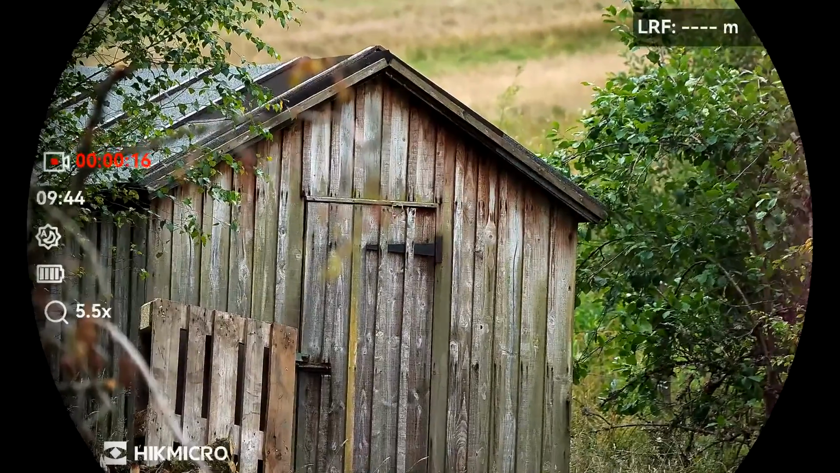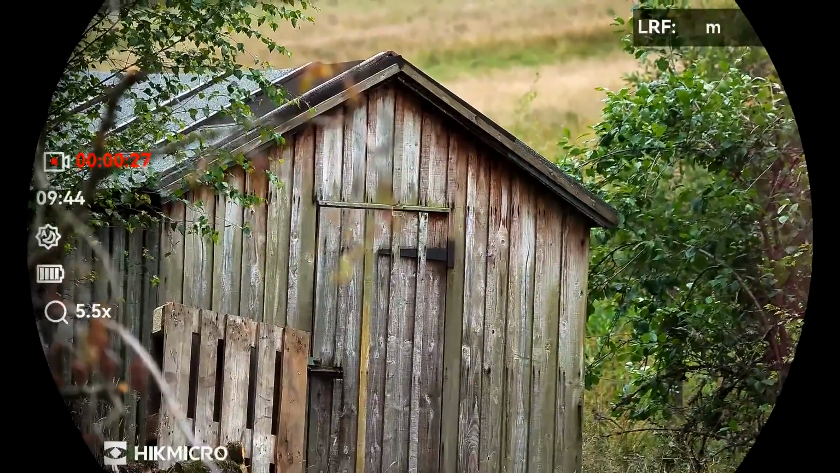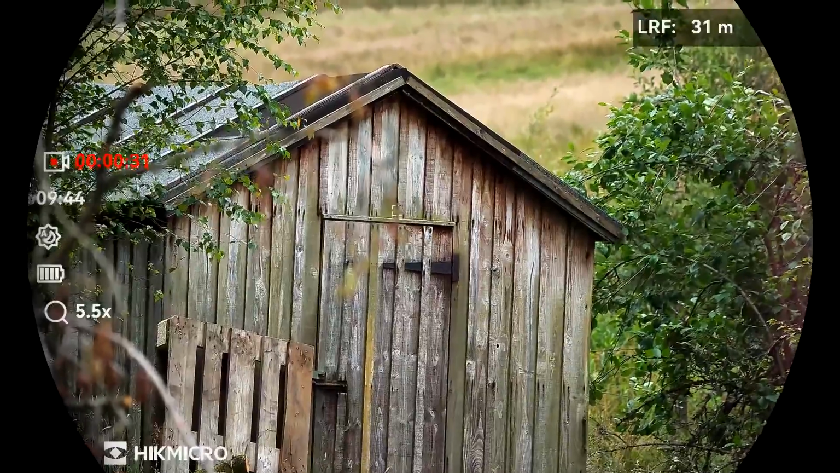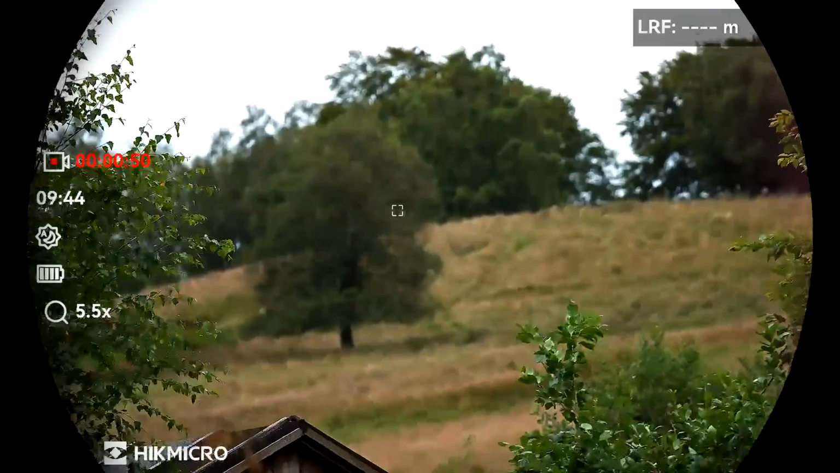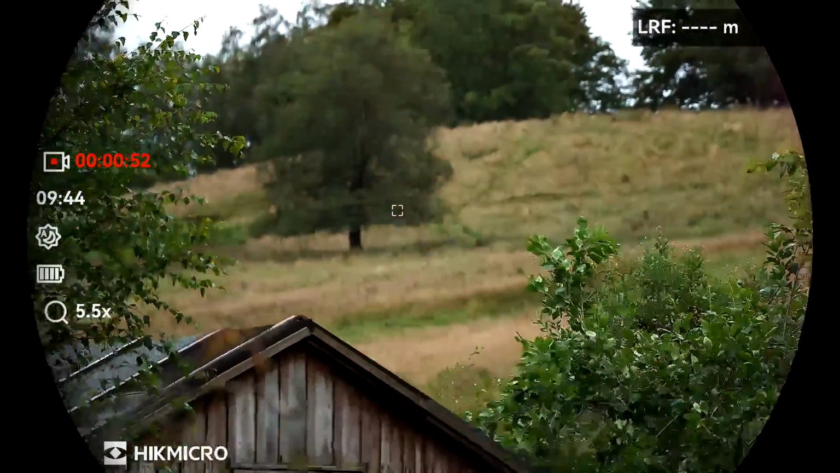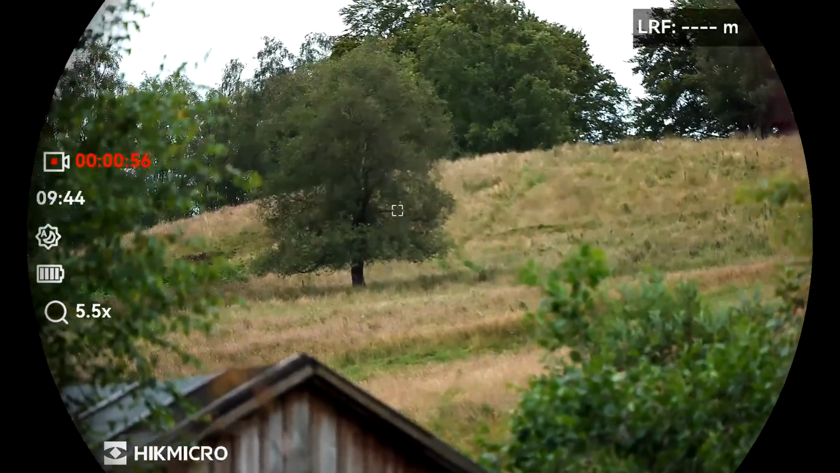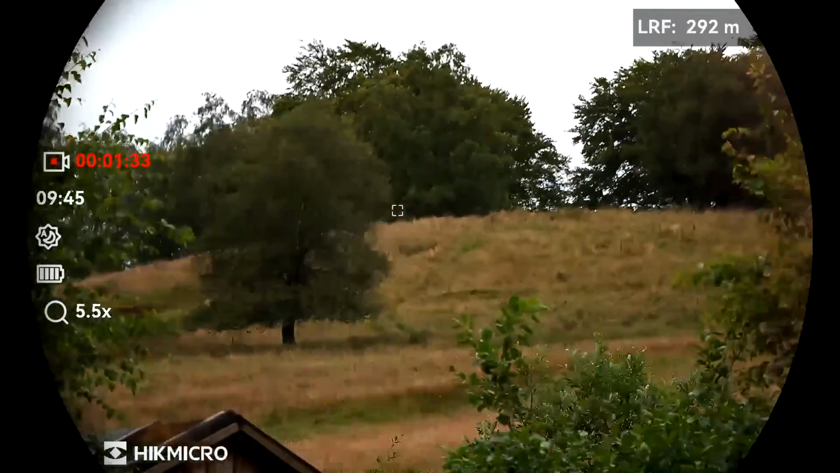Crystal clear view here of the shed. Got to remember to look in the top right corner. 31, 32 meters flashing up. And then it stops. Keep the distance. It's anti-clockwise on the objective lens to focus. Tree, 292 meters.